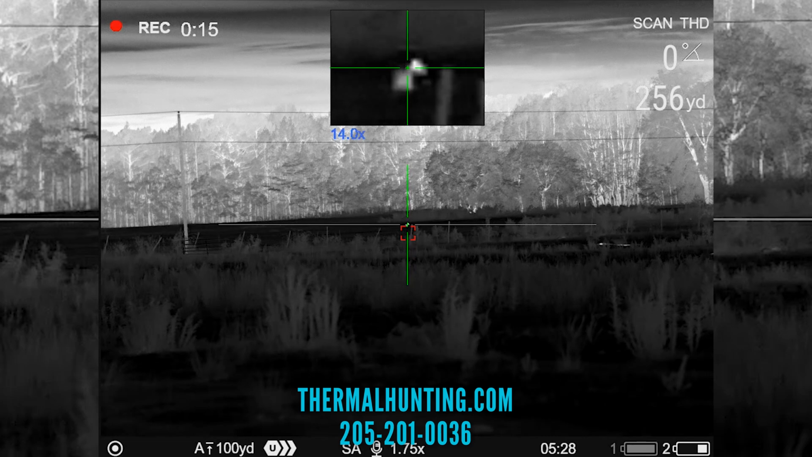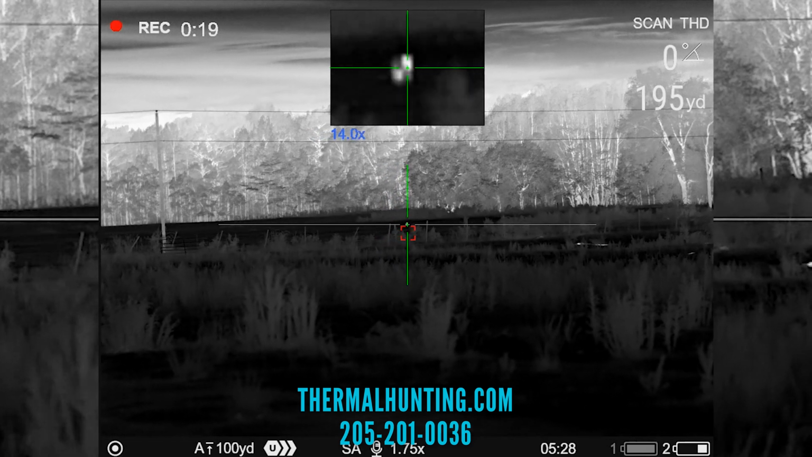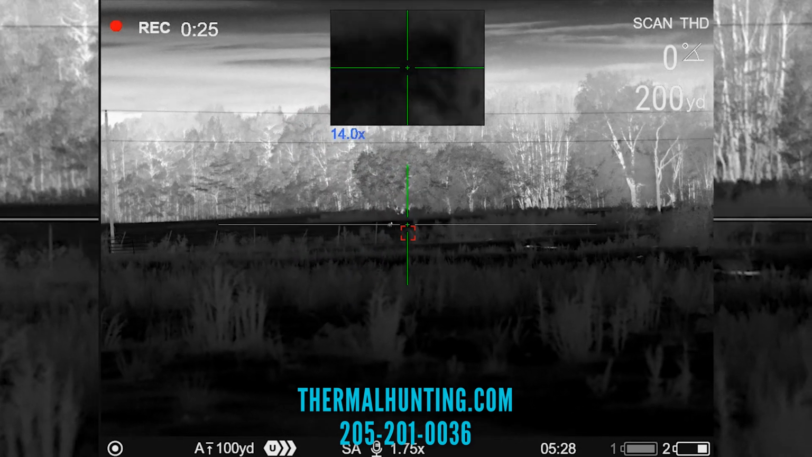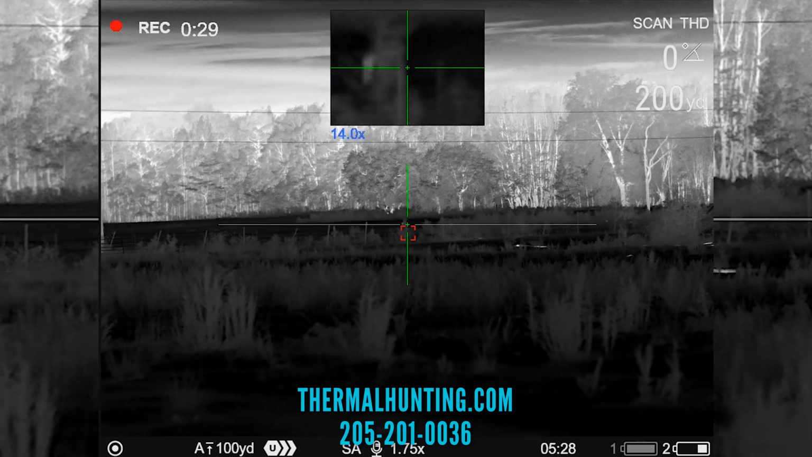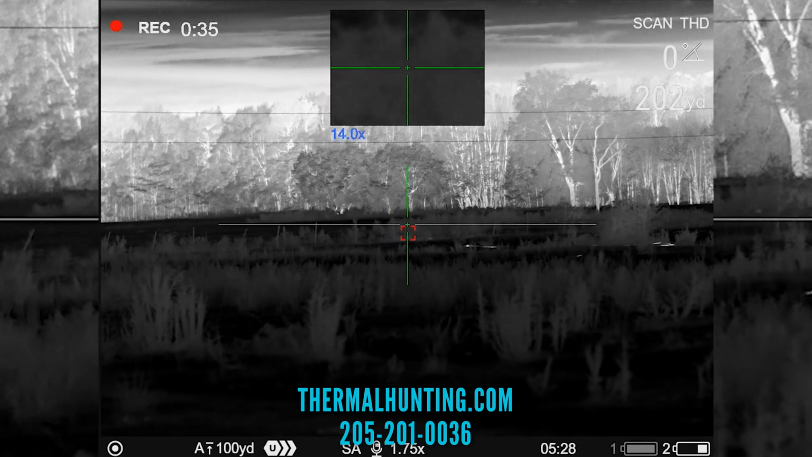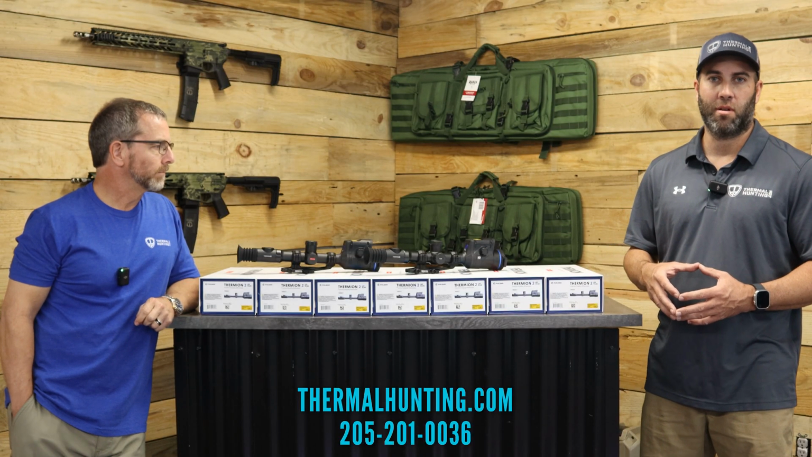So that's kind of giving you a little extra battery. Price point, the XL50s will be essentially $8,000 MAP price, and where the XP50 LRF is $6,000. So a lot of people were like, well, is it worth $2,000 more dollars? Well, I think so. You've got the best thermal out right now at Pulsar.